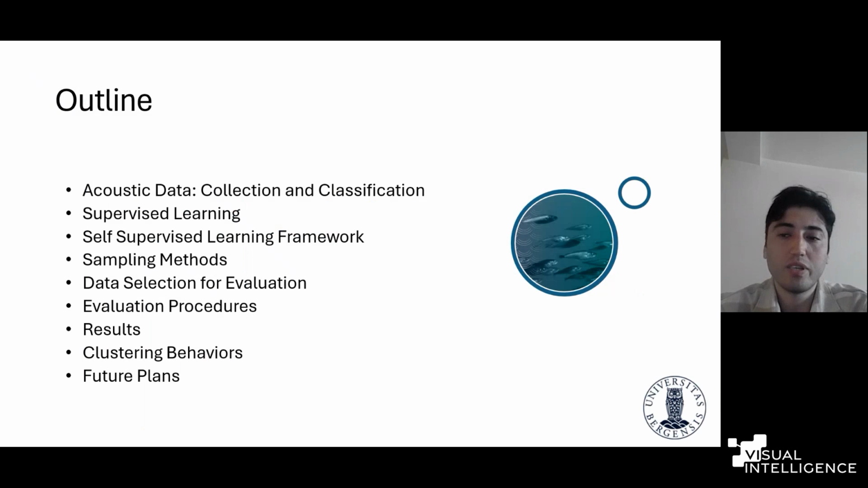Today I will first show you the structure of the acoustic data, also the collection and the classification. I will also show you a typical supervised learning framework applied on the acoustic data. Then I will discuss our motivation behind our research work and our proposed self-supervised learning framework. I will also discuss the sampling methodologies to train our self-supervised model, and data selection and the procedures for the evaluation part. Finally, I will present our results and the future plans.